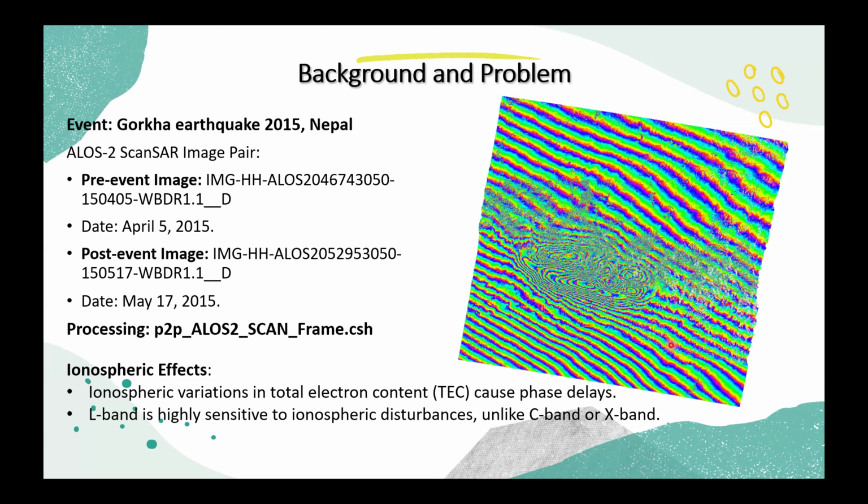In this interferogram, there are fringes that are caused by the earthquake deformation, along with the phase ramp caused by the ionospheric effects. So it is necessary to remove these phase ramps caused by the ionospheric effect from the interferogram to get the accurate deformation caused by the earthquake, especially in the case of ALOS2, since it is an L-band radar, which is highly sensitive to ionospheric effect.